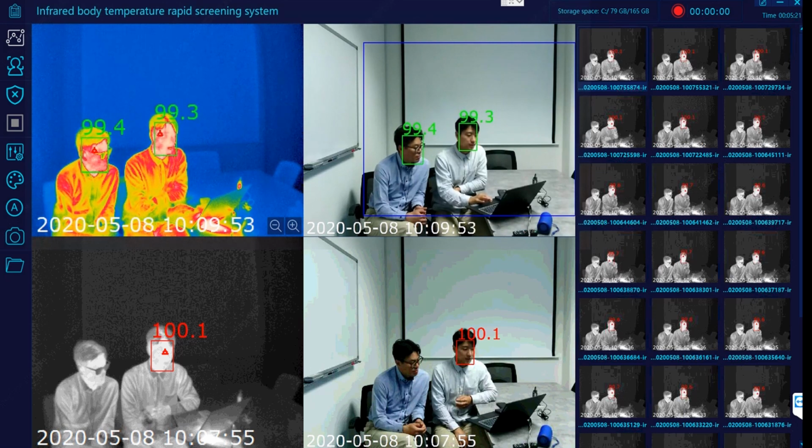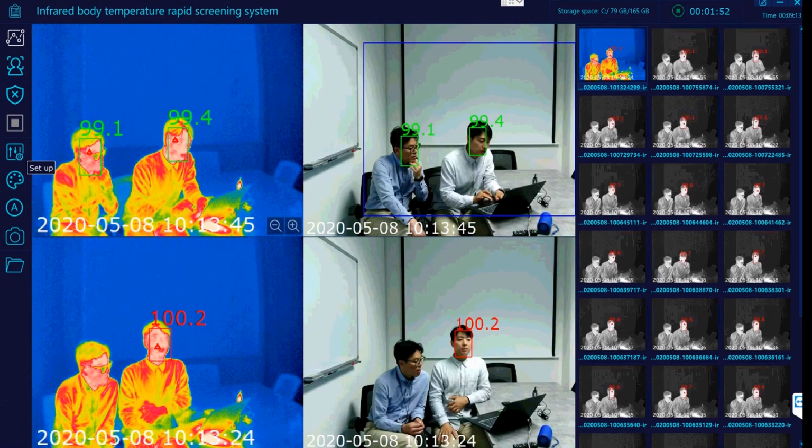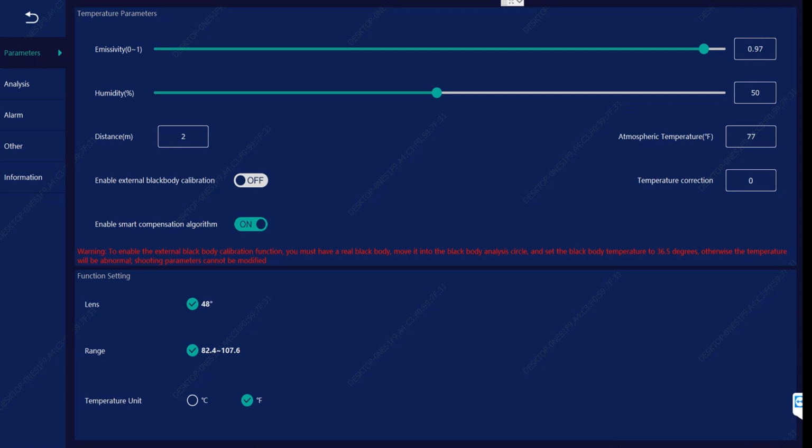Let's take a look at the setup menu in a little more detail. Very important things to know. Under the parameters, the rating by factory default is 0.95, so between 0.95 to 0.97 is recommended for human detection.